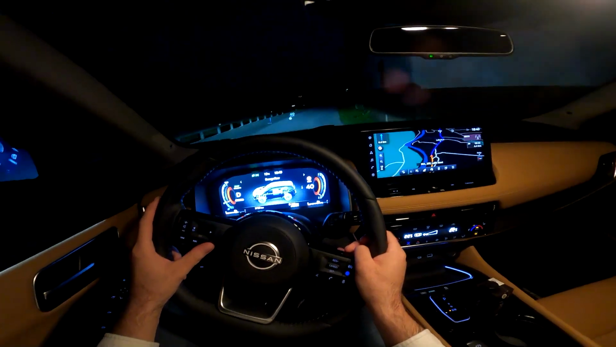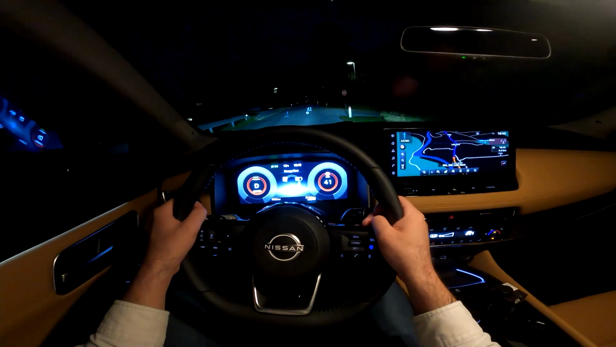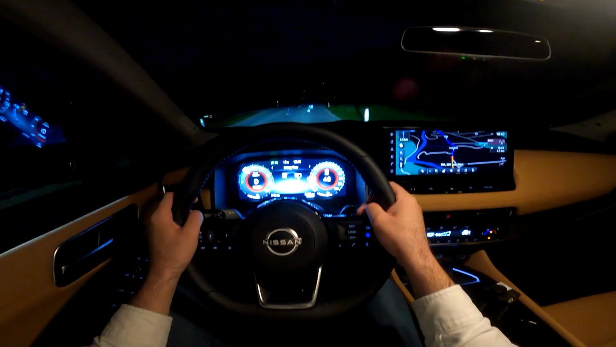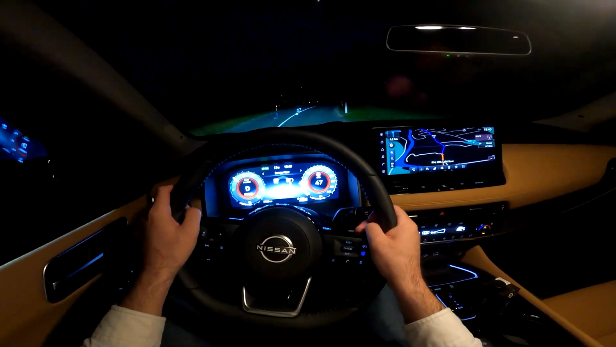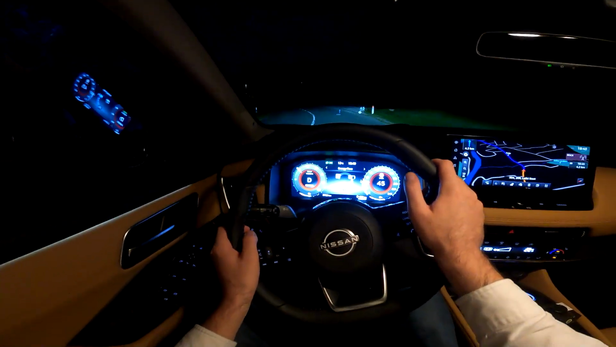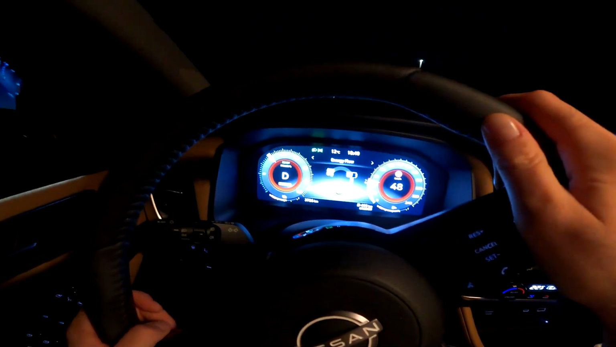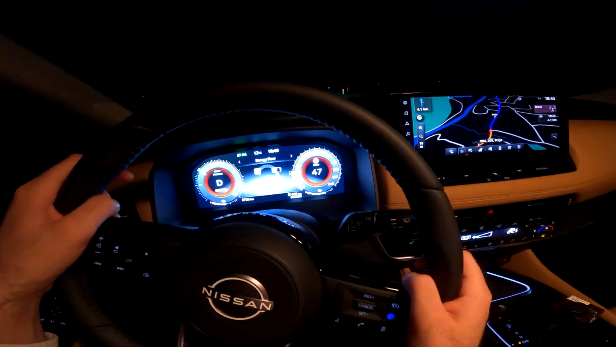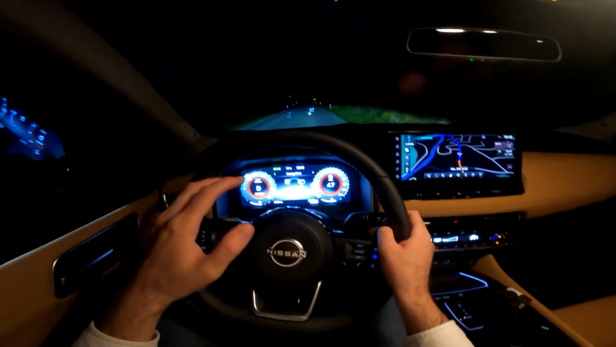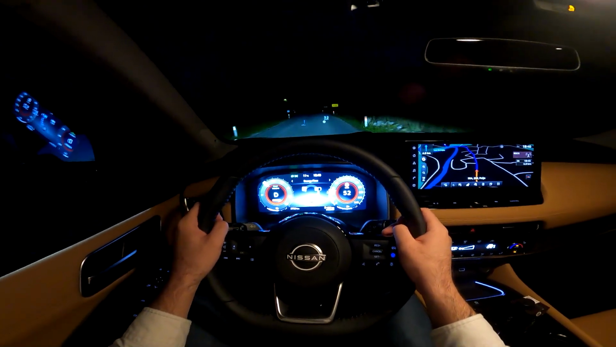You can also change the views that you have here in front of you. If I press the change view, now you see we have more of a classic view with the speedometer and also the percentage of power on our left, because once again the electric motors are driving the wheels. And yeah, you can also see the animation here. Not sure if you'll be able to see it from this angle, but energy flow shows you exactly what's going on in this moment.